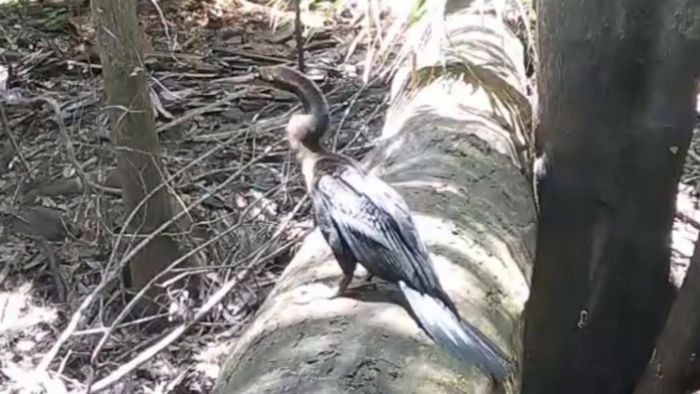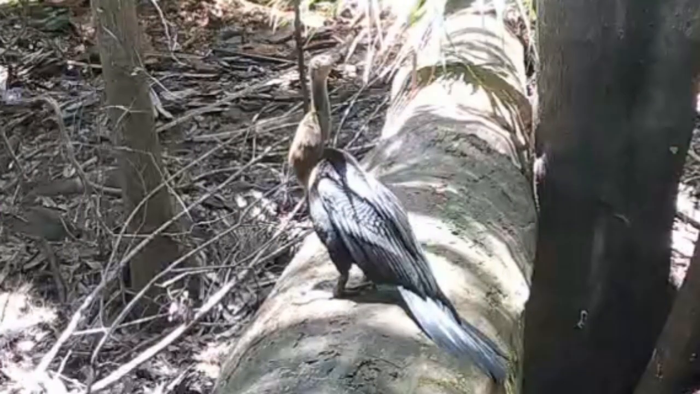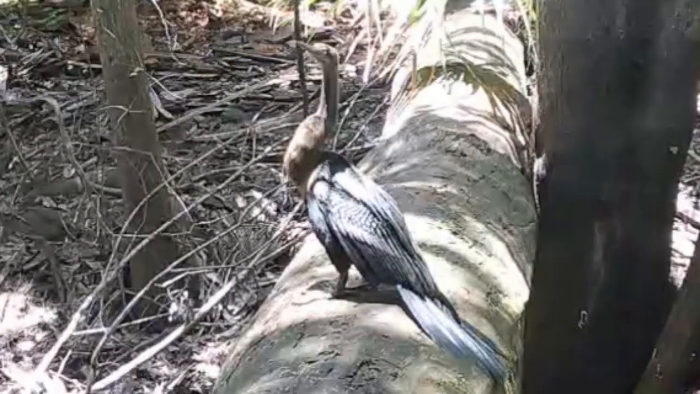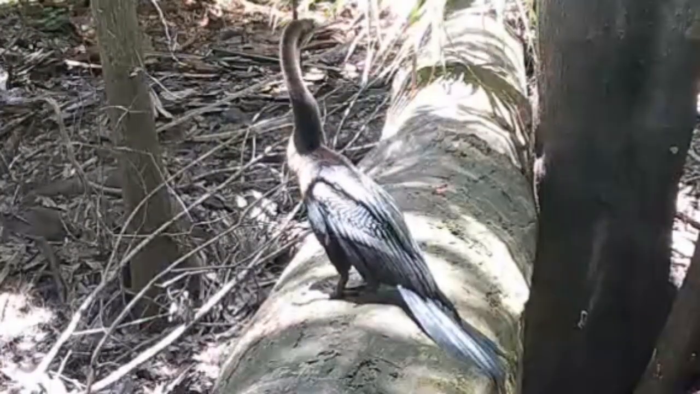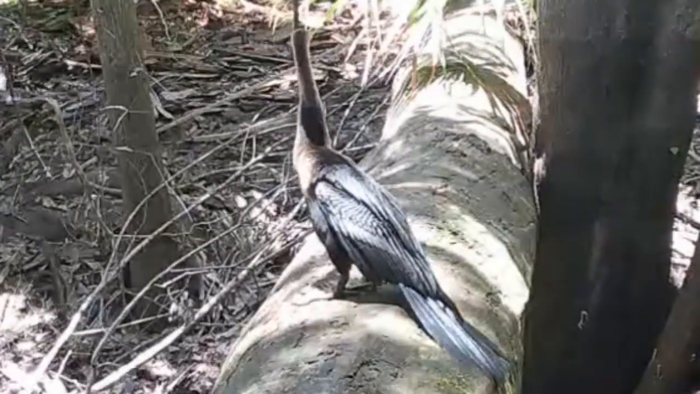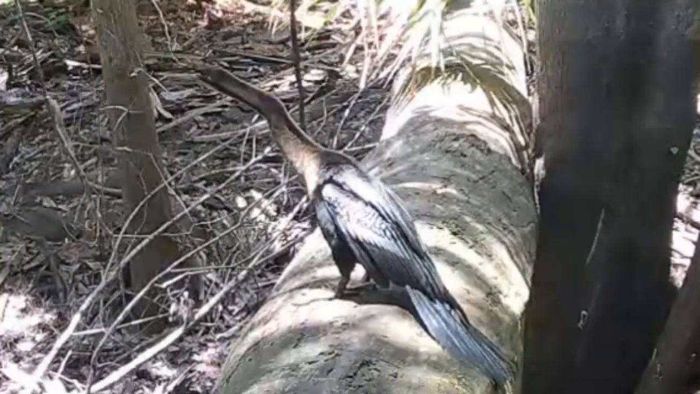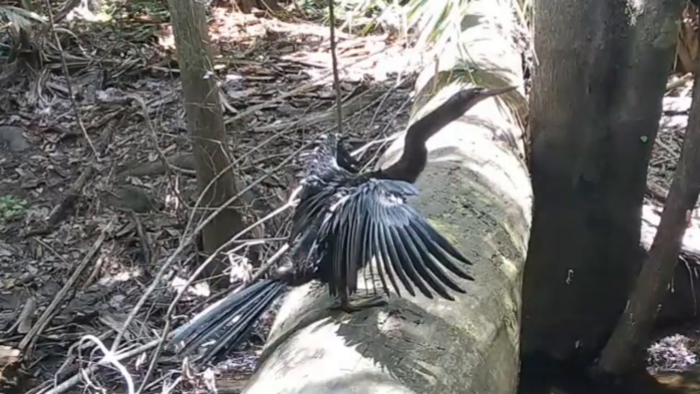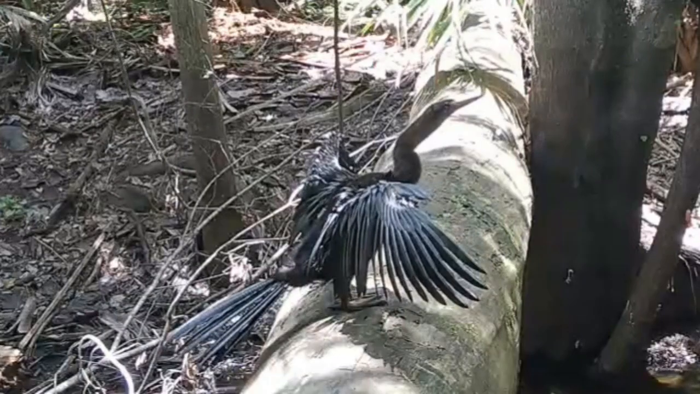Yeah. Here's a snake bird. I know sometimes fishermen, we see these guys in the water, and they try to steal our bait or steal the fish that we've just hooked. I've seen these guys grab flounders off the bottom. They're really good hunters. They're good predators, and I've seen people actually hook them while they were fishing because they are so efficient. And here he is drying his wings.